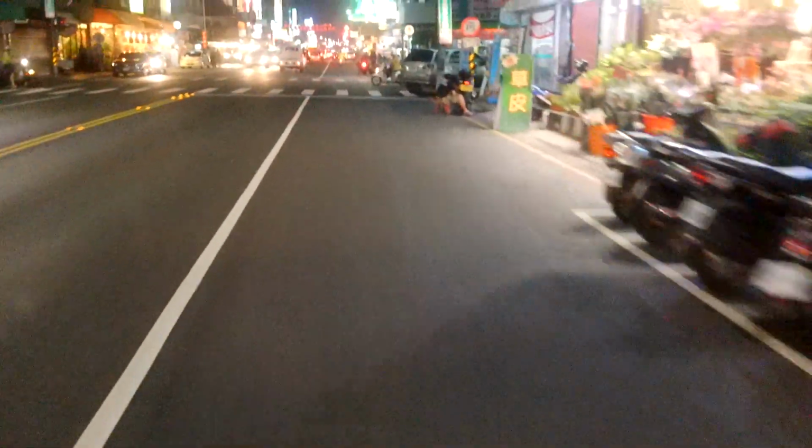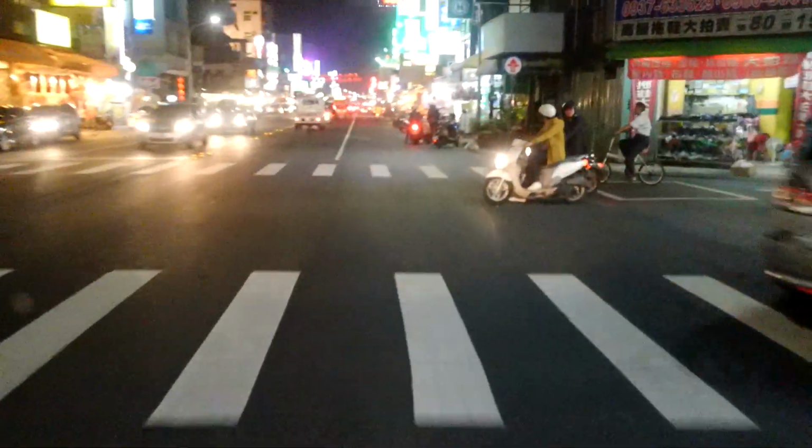I thought I wasn't wearing my backpack. I'm carrying a lot of stuff, so I did a major ride. Wow, look at this street. This is Chiayi city, and I've been to this city only twice before.